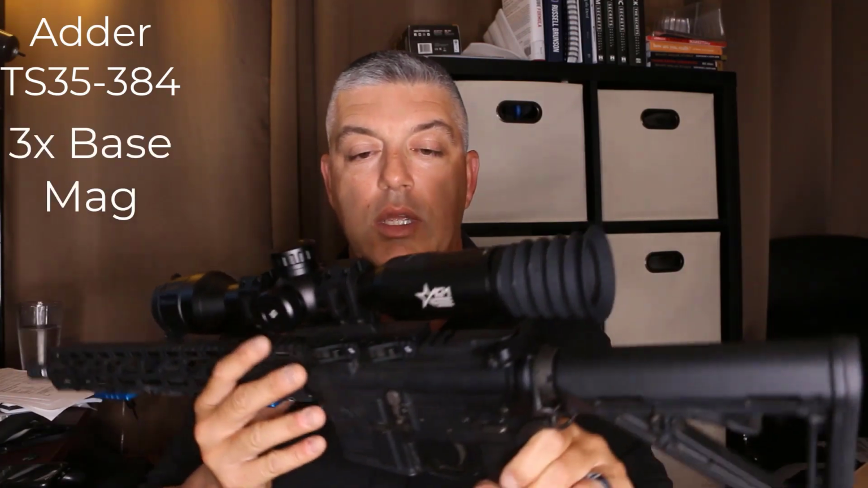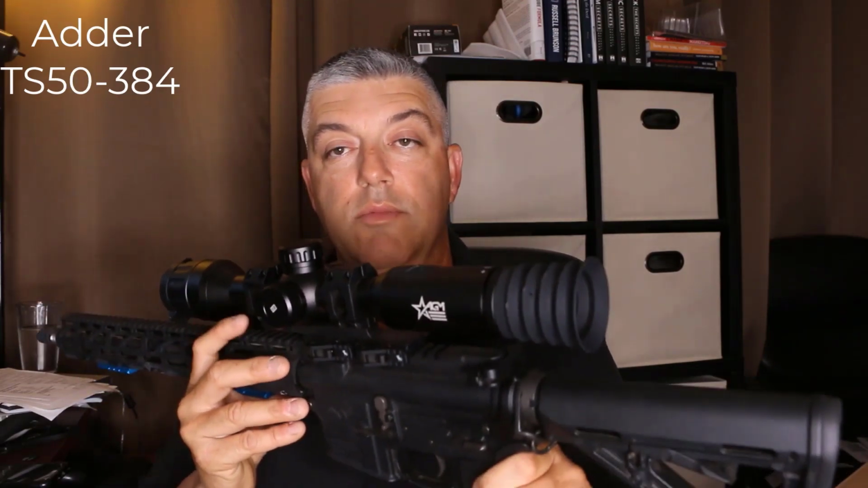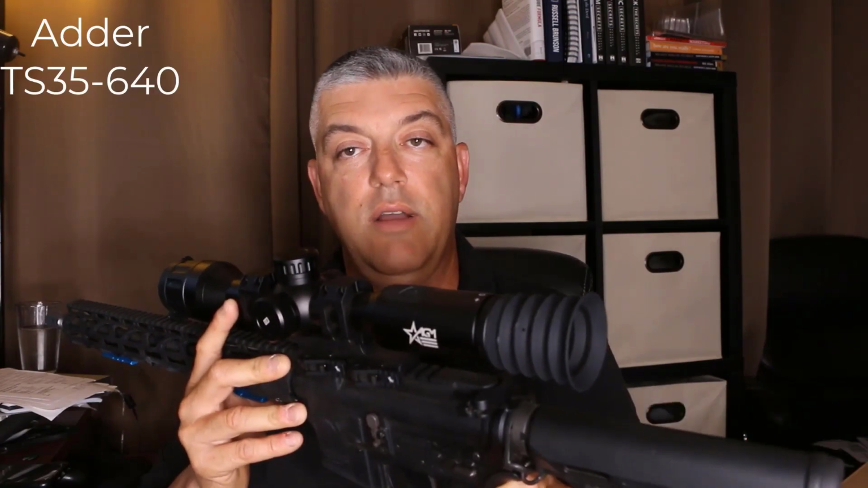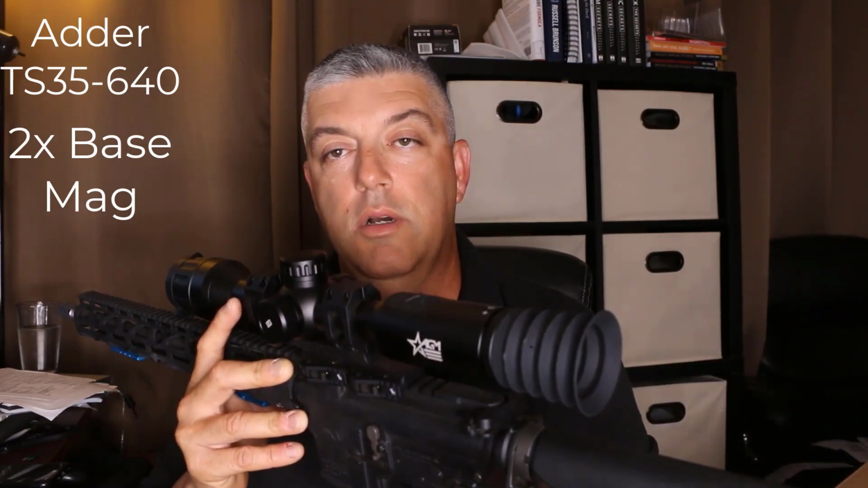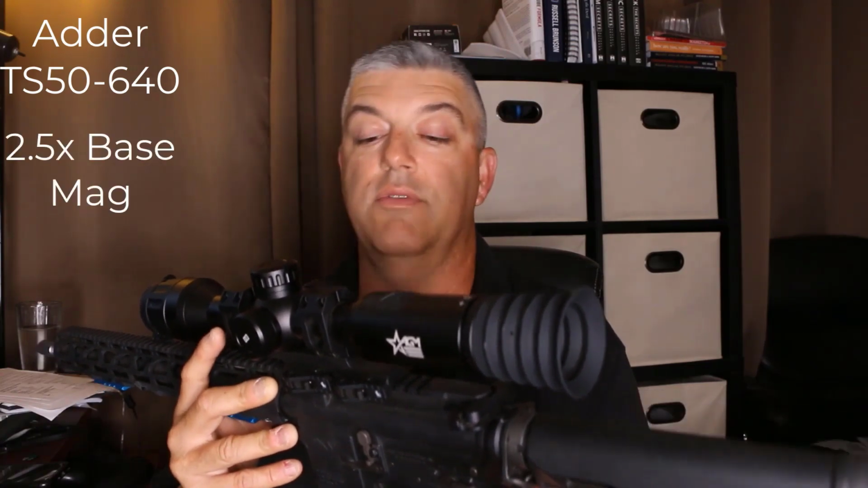This one, like I said, is the 35-384. It comes in a 3x base magnification. There's also a 50mm 384, which comes in a 4x base magnification. And then the 2 640 units, one is the 35-640. That one is 2x base magnification. And then the 50mm is actually a 2.5x base magnification.